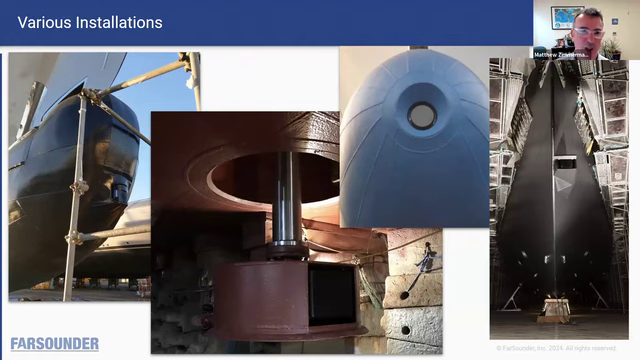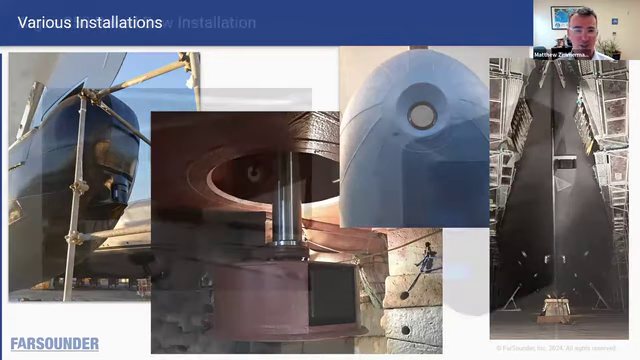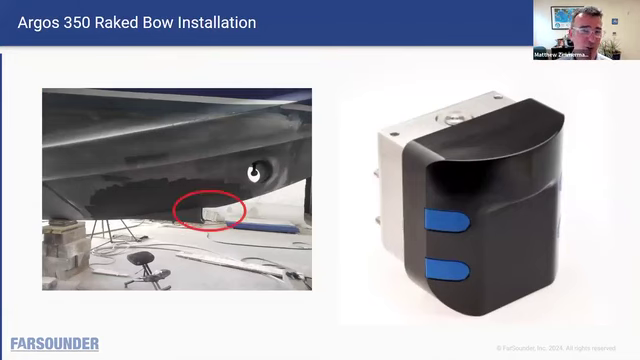hoist. This picture here shows the hoist installation on board the RSS Sir David Attenborough, which is a full ice breaker. And when the sonar is retracted, they can crunch through multiple meters of ice. And then when they deploy the sonar, they can see ahead out to 1,000 meters ahead. It can be installed on composite hulls as well. Here's an example of a refit with the Argos 350 that goes into the fairing tube there. Most of our vessels use some variation of this concept, a fixed installation with no moving parts.